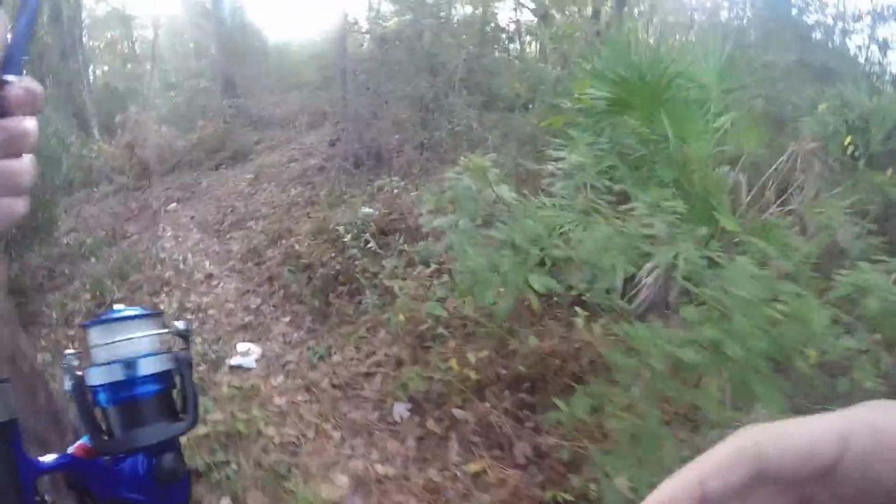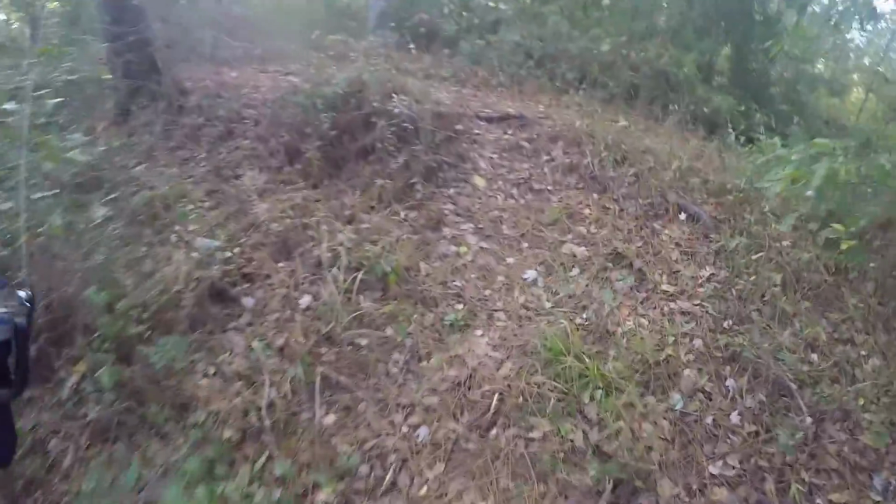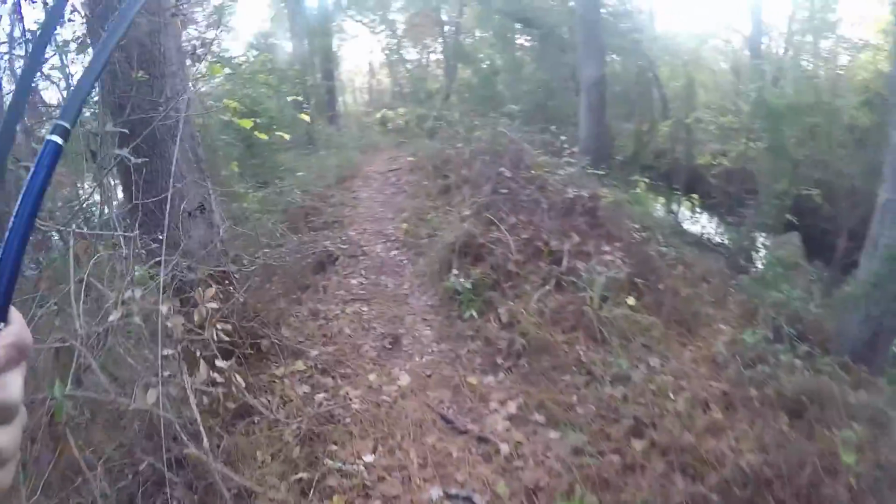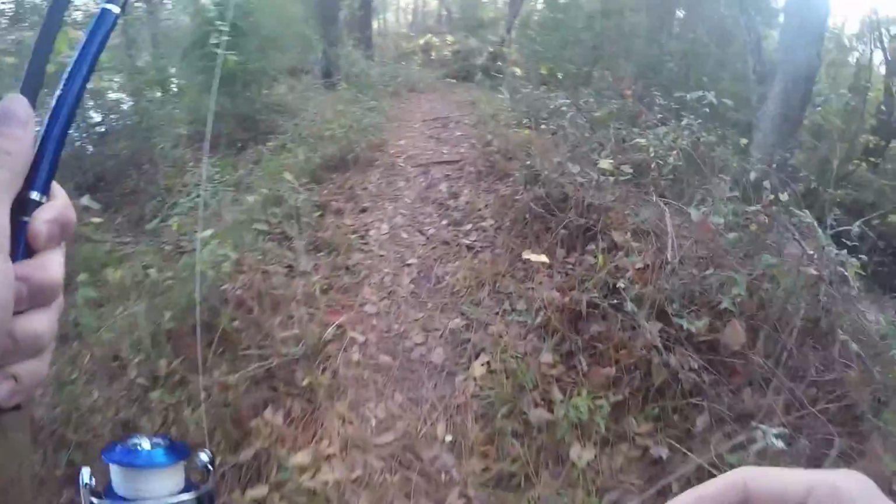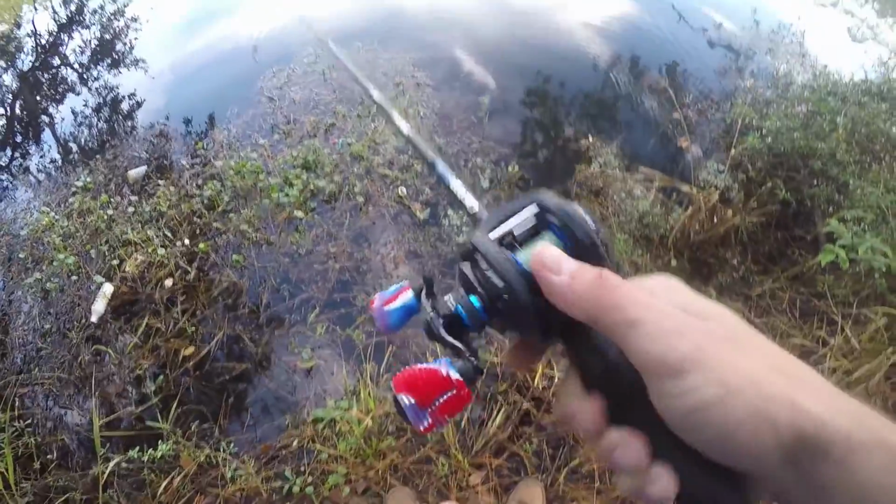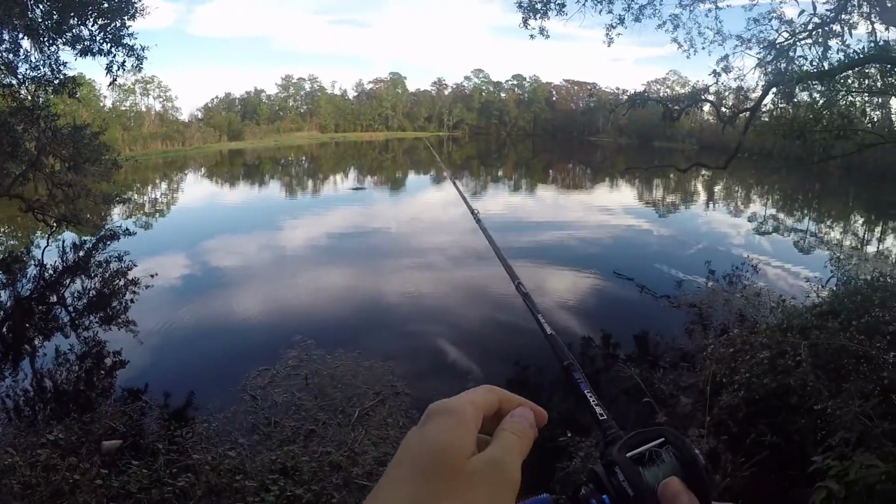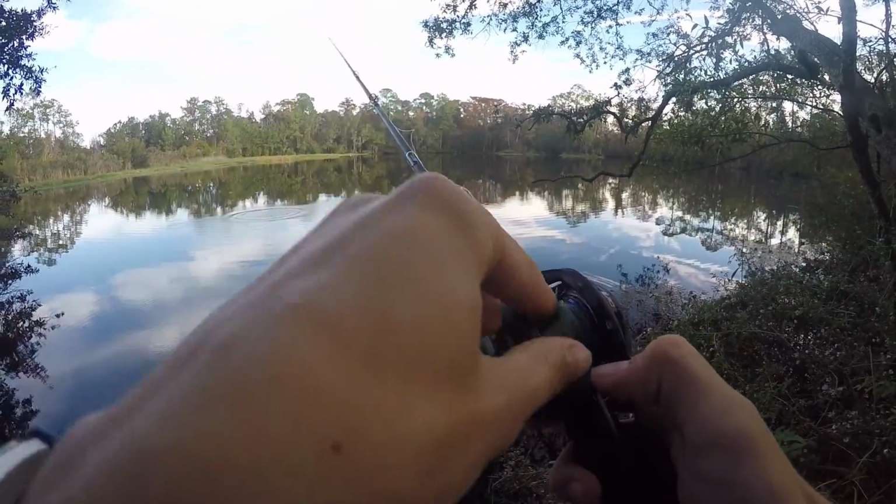All right, so that's where the Deeper comes in handy. I was able to throw it out a couple times and see, you know what? There's no fish here. So I can immediately go to another area of the pond, lake, whatever, and get another reading. So yeah, oh, sick.